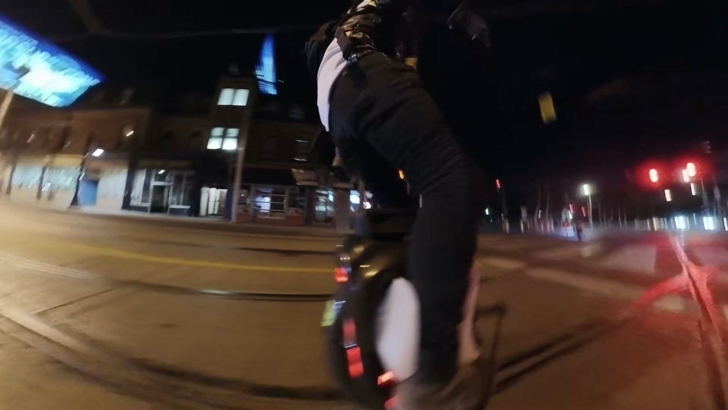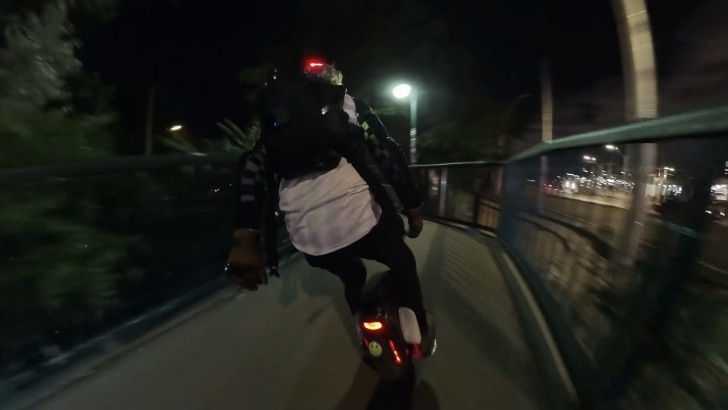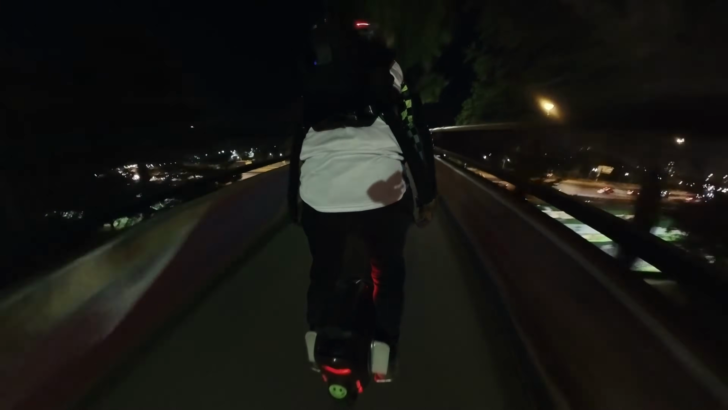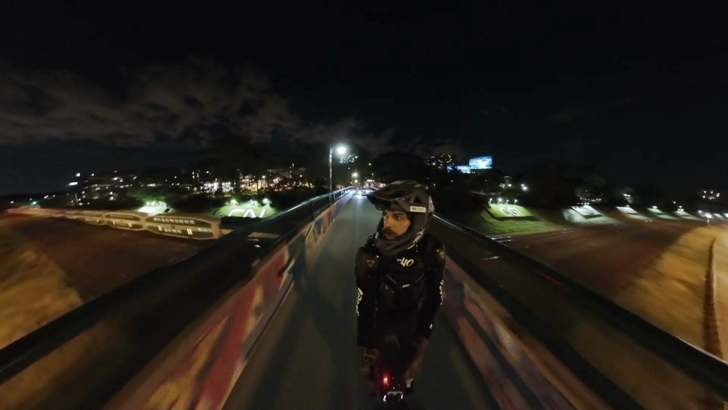I threw my googly eyes on the front there, a little happy face on the back, just so people know I'm out to have a good time. I'm not out to harm anyone.